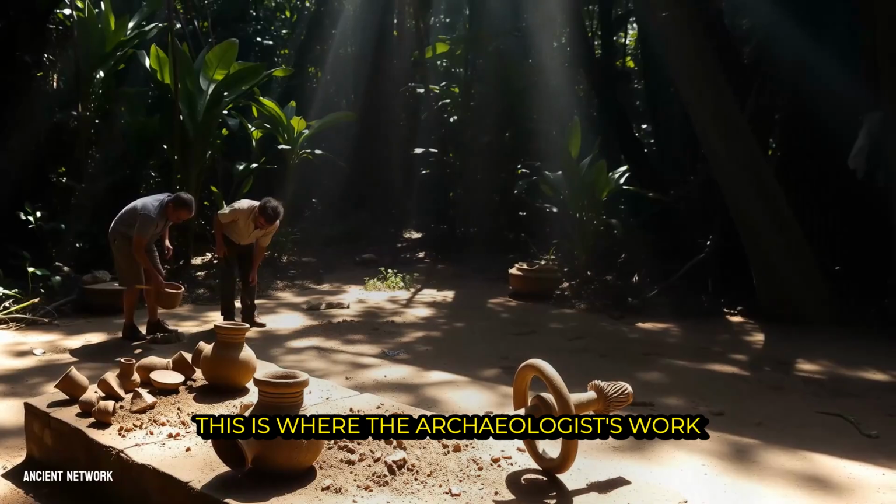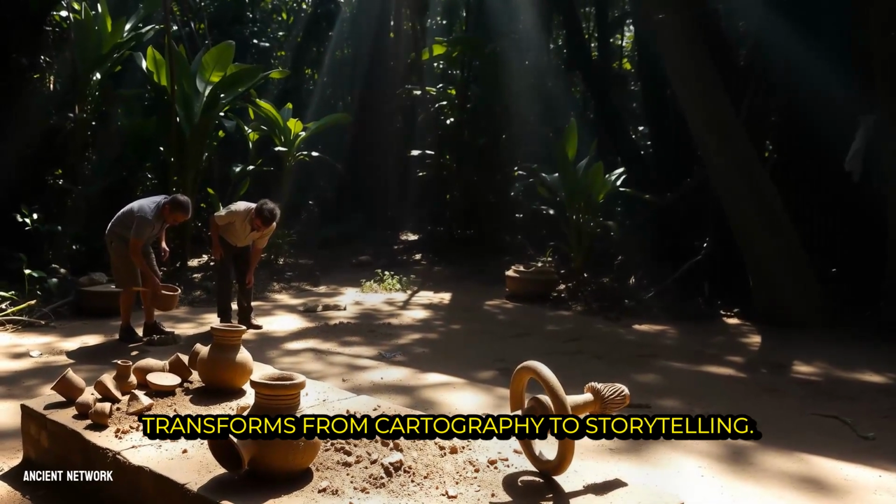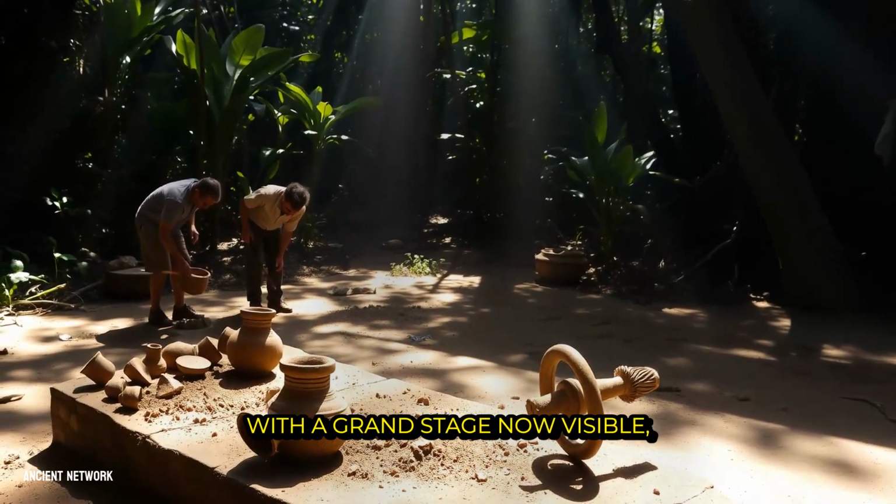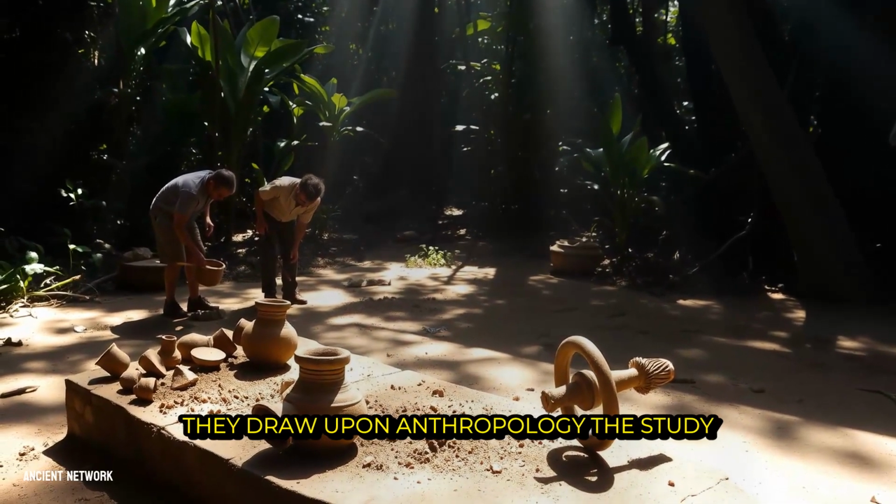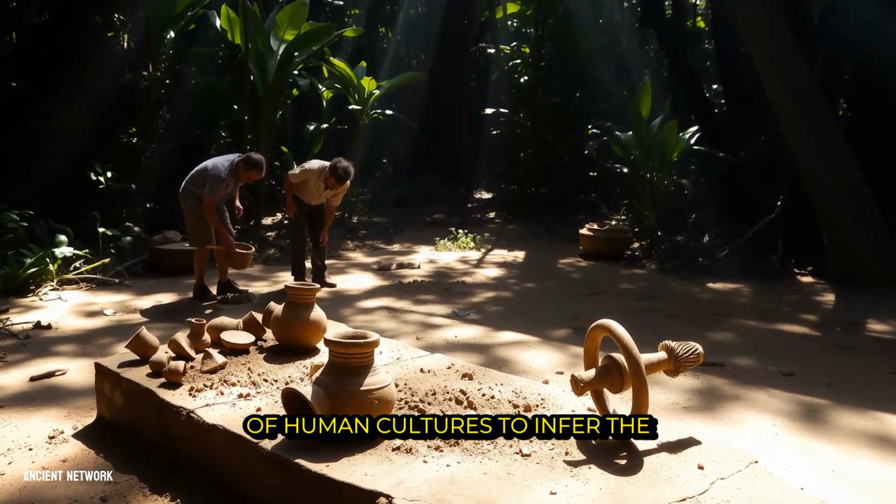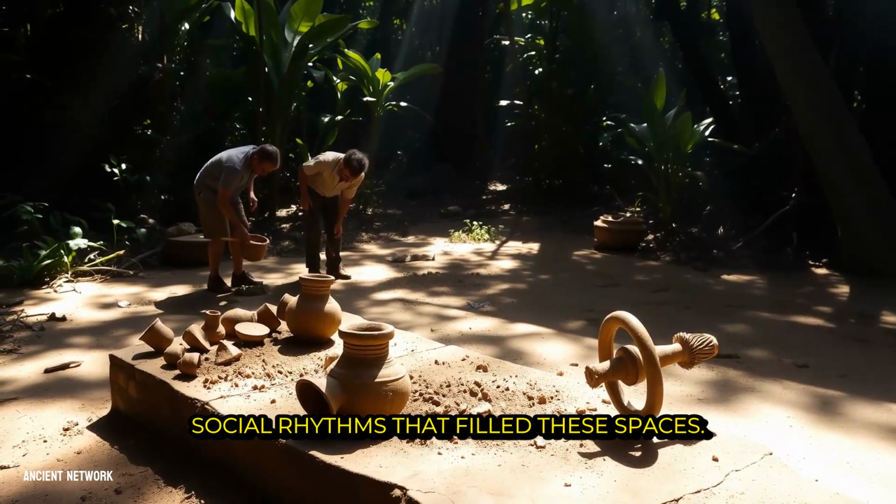This is where the archaeologist's work transforms from cartography to storytelling. With a grand stage now visible, they must write the script. They draw upon anthropology, the study of human cultures, to infer the social rhythms that filled these spaces.